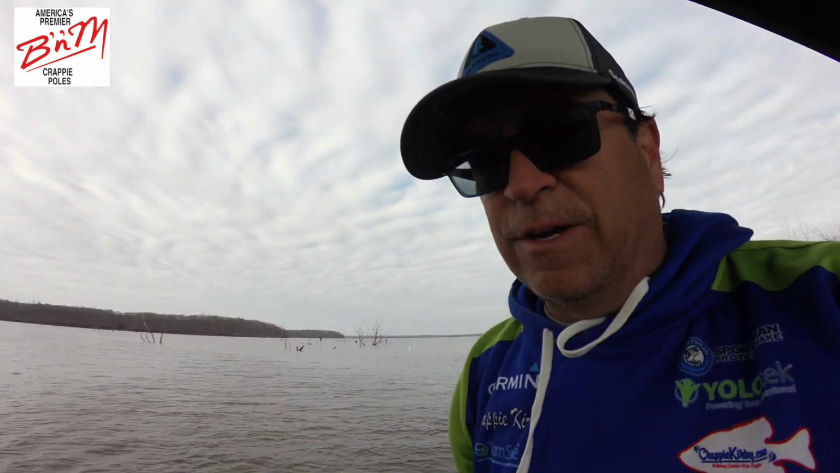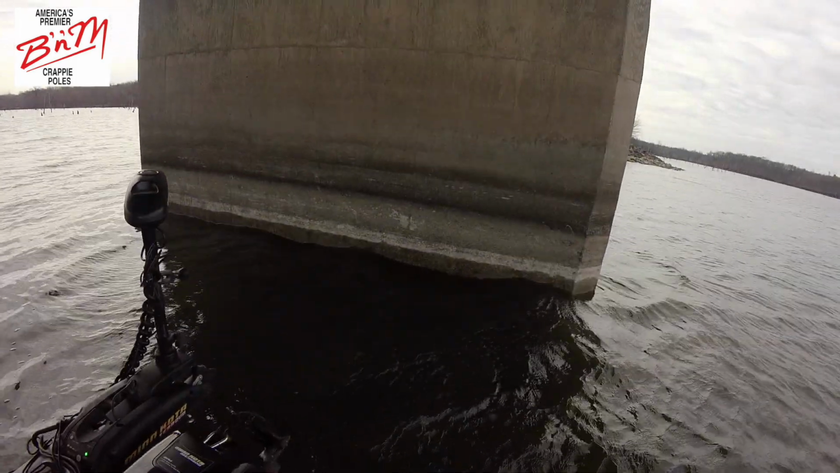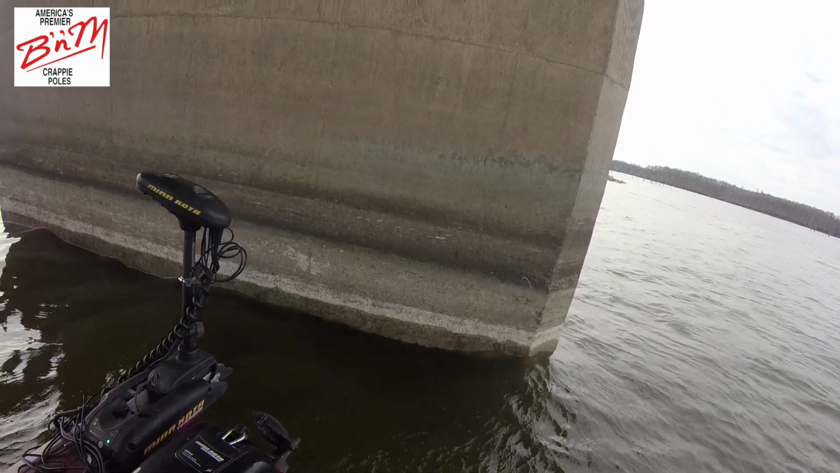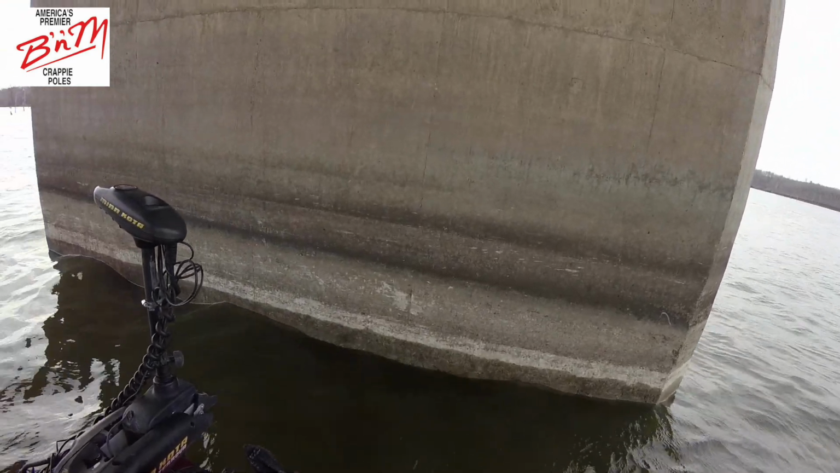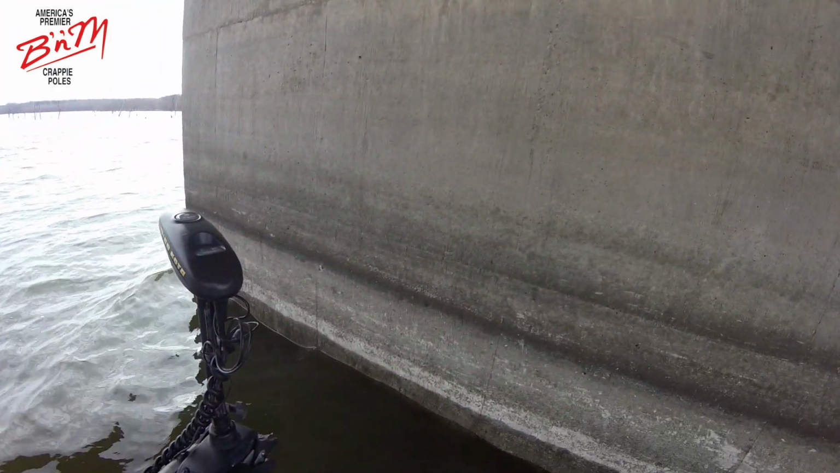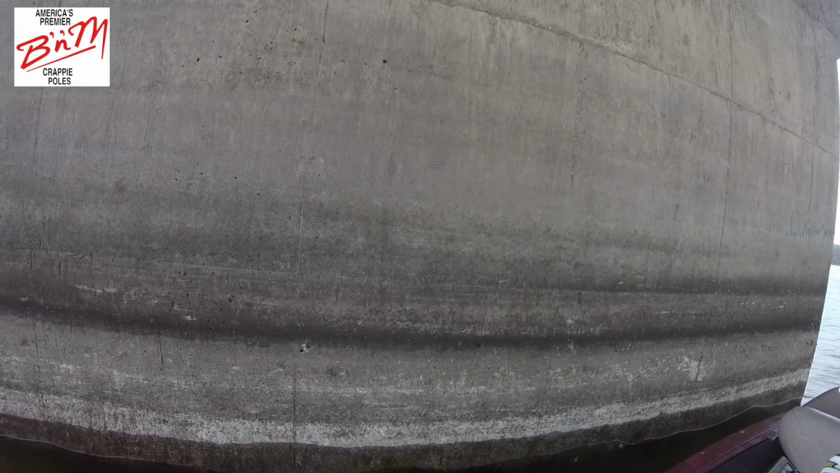Anyway, so if we take a look over here, we're going to come in here and set up on these screw locks on the bridge on Hillsdale. There's one right there. So we'll get down here, take us in a little bit.